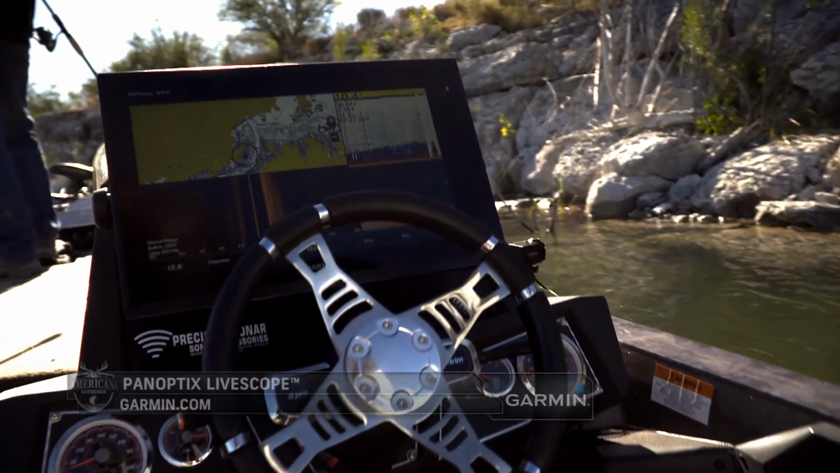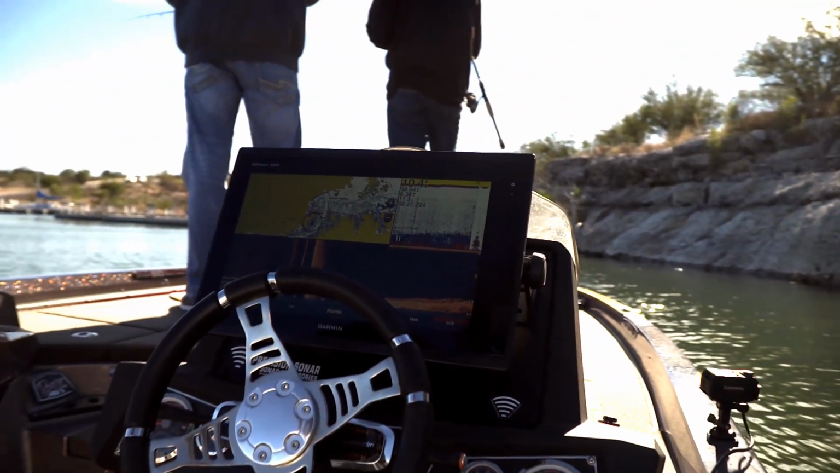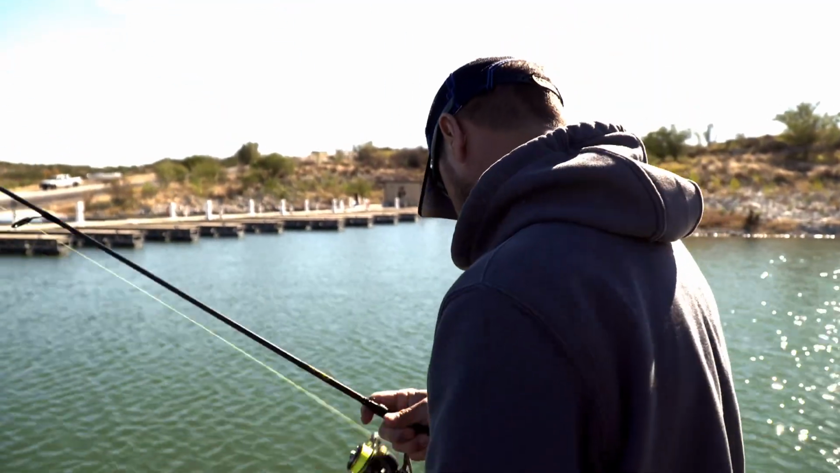Garmin is a very unique partner. They keep throwing things out there, and I ask myself, what else can they do? They never are satisfied, to me, and that's what's cool being involved with them. We want to have the best products, not only today, but tomorrow and next year.